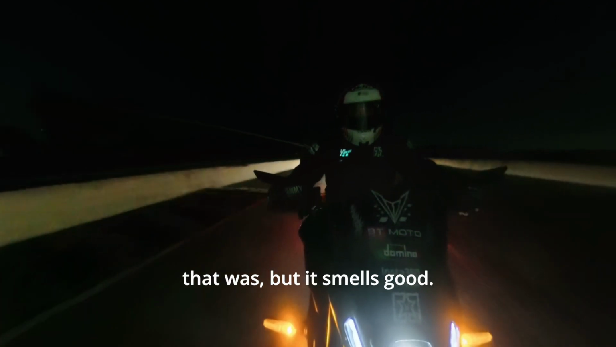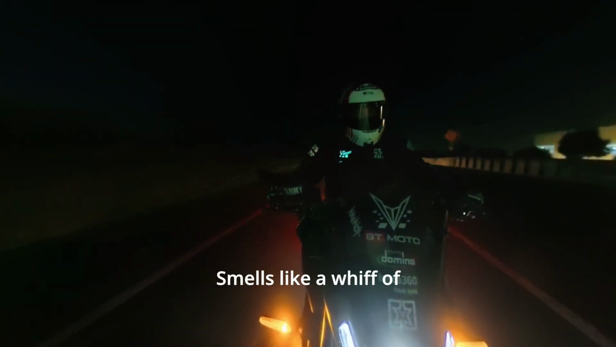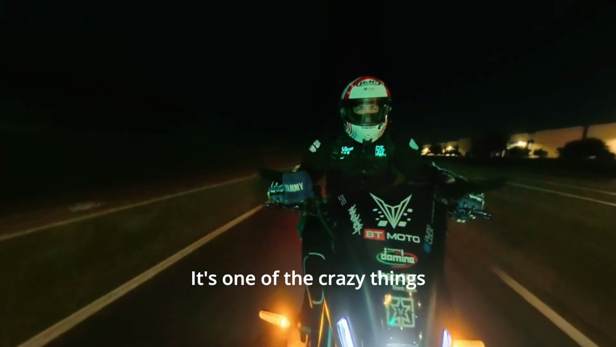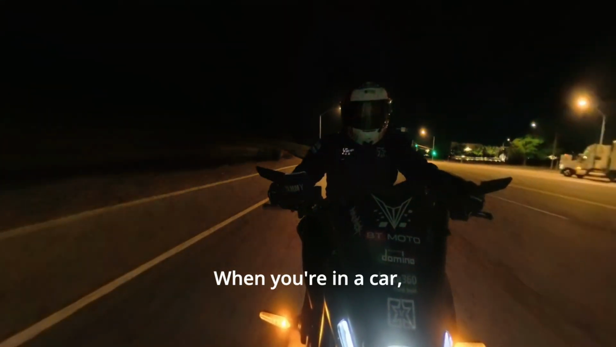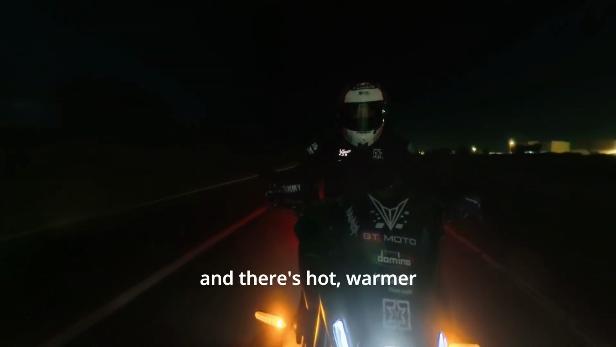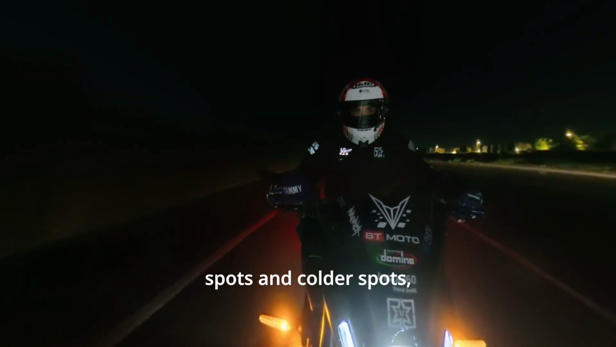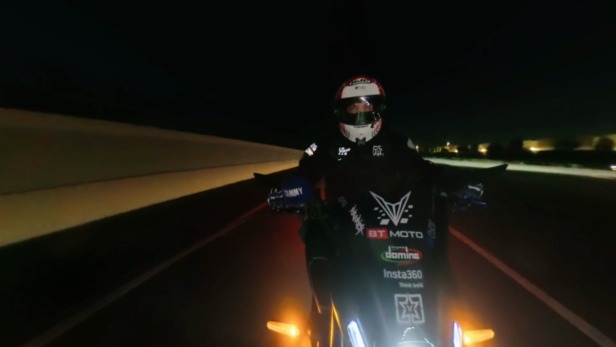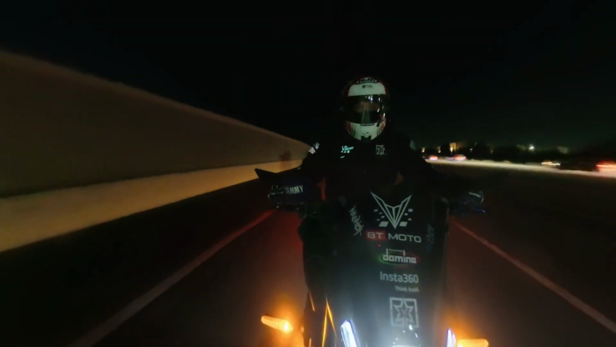I don't know what the hell that was, but it smelled good. It smelled like a whiff of somebody cooking breakfast. It's one of the crazy things about riding a motorcycle. When you're in a car, you don't get the changes of temperature, the warmer spots and colder spots, or if it's hot out, hotter spots and cooler spots. It's crazy. And then you can smell everything.